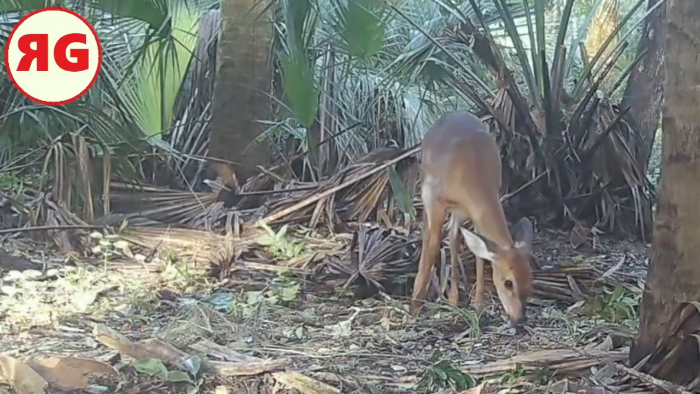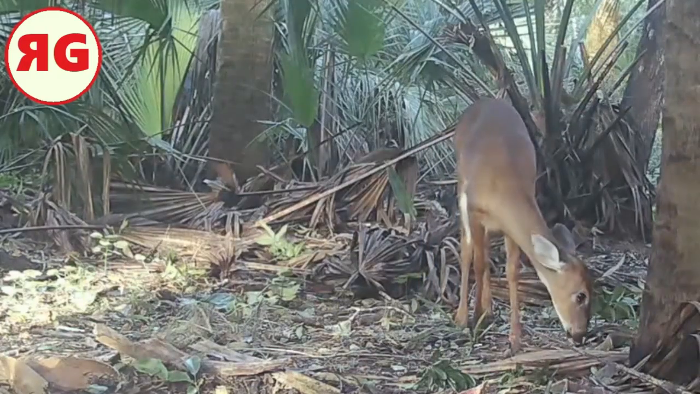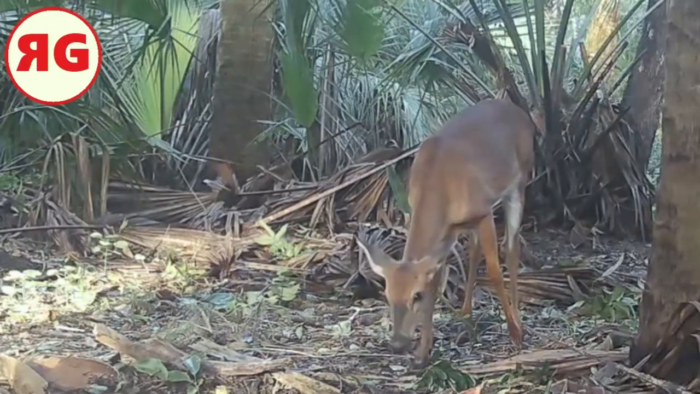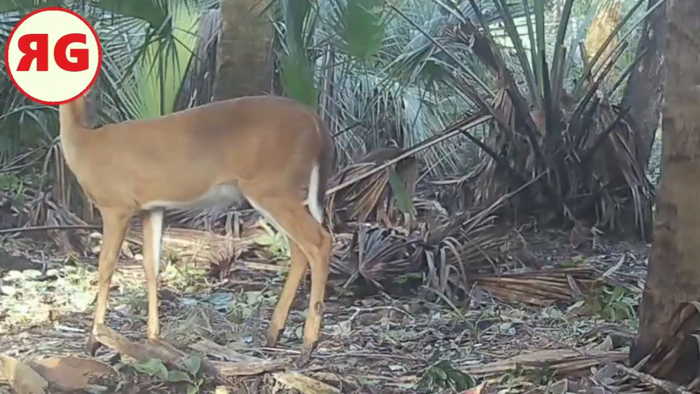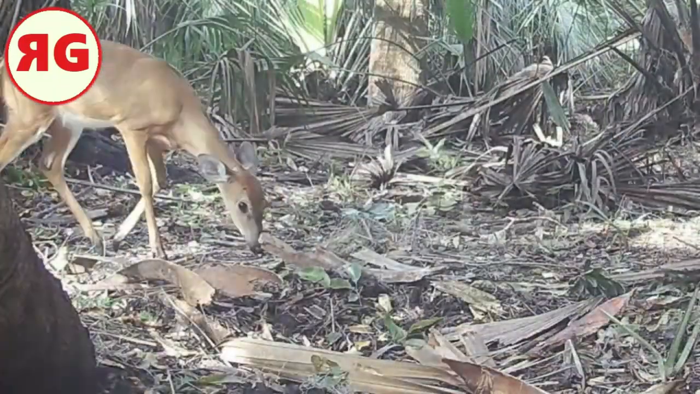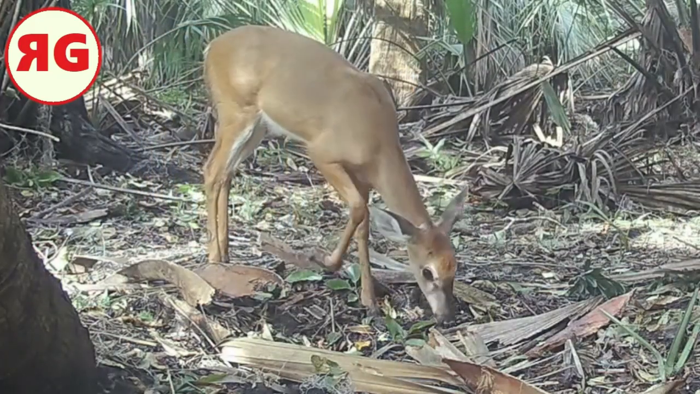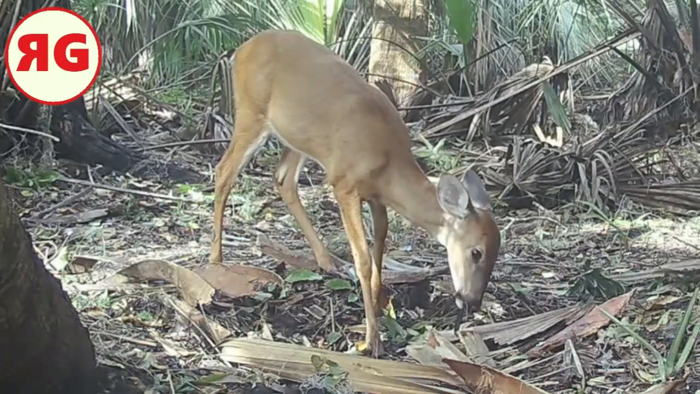It's a doe. You know, when they flatten their ears out like that, they just look so much younger. I guess that's what the babies do when they're laying in the grass. They flatten their ears to hide their silhouette. This looks like that same doe that we just saw. She found something there.